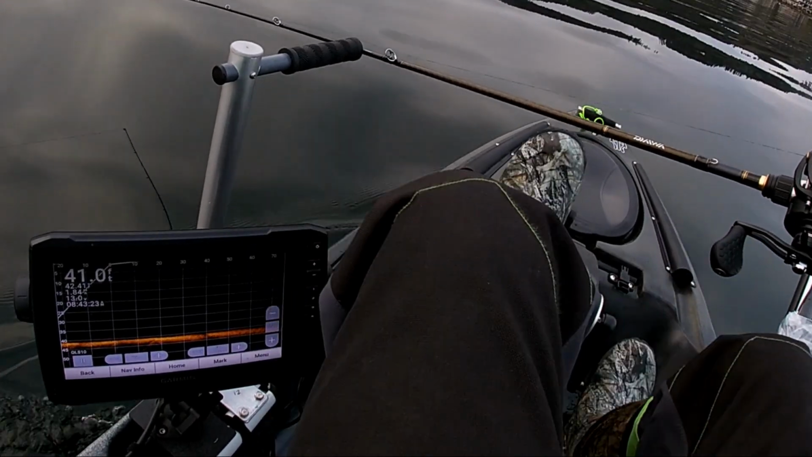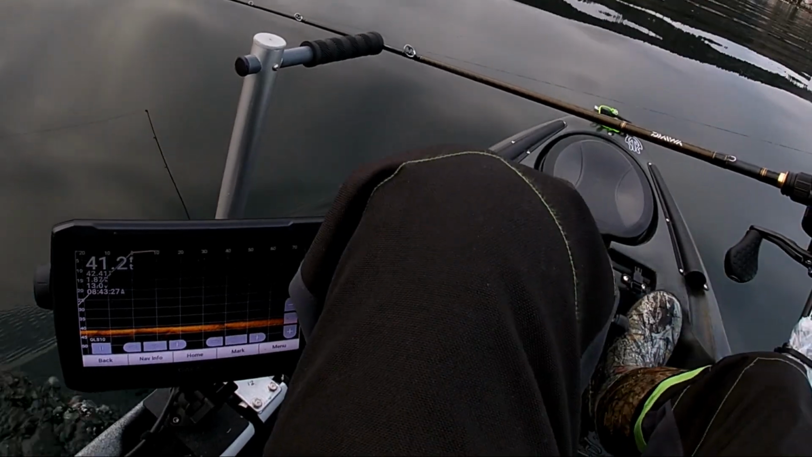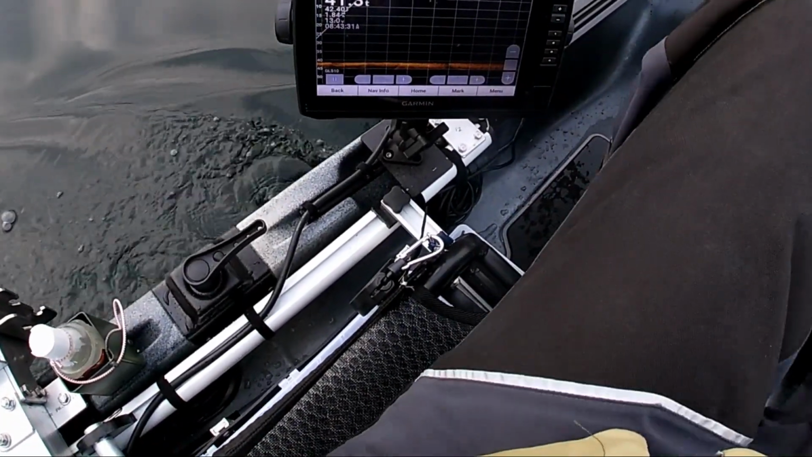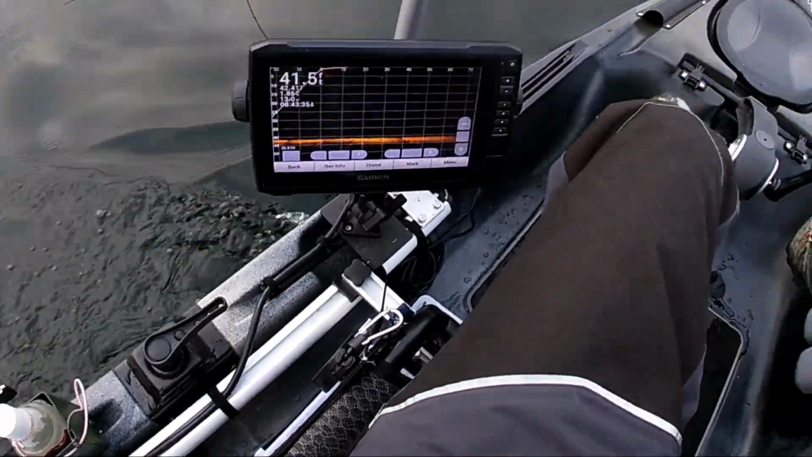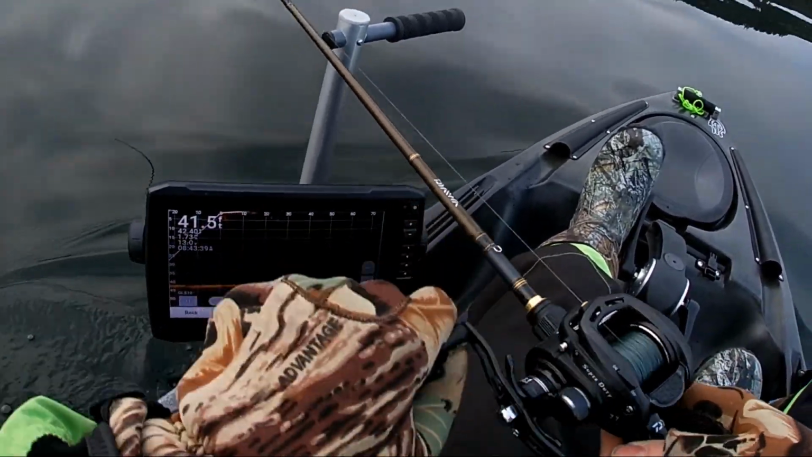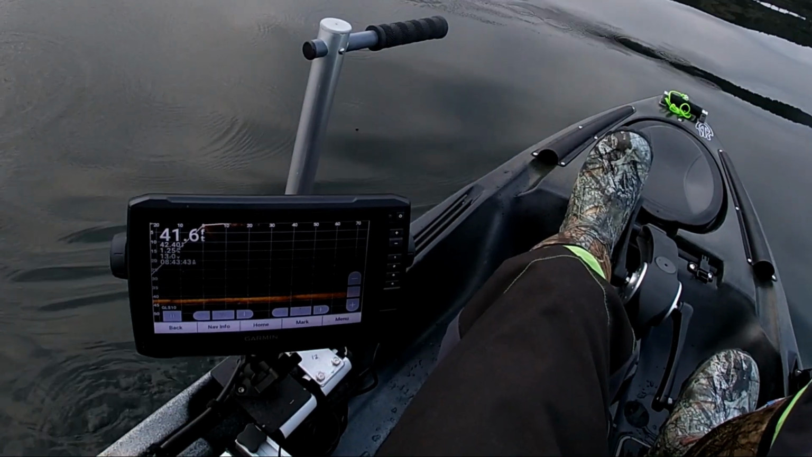And that's just one technique that you can use, and Live Scope can help you determine how deep you're running. So that one right there looks to be running about 7-8 feet. Let me show you what I got back there. And there's two different dots. Let's pull this in here.